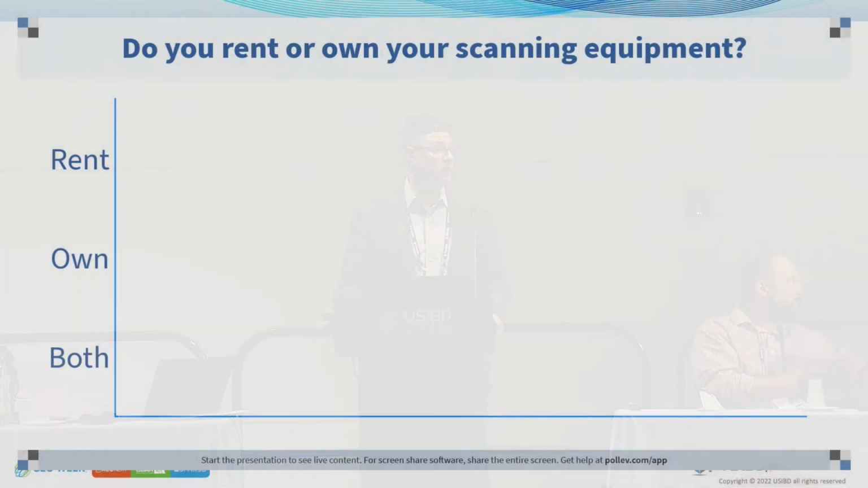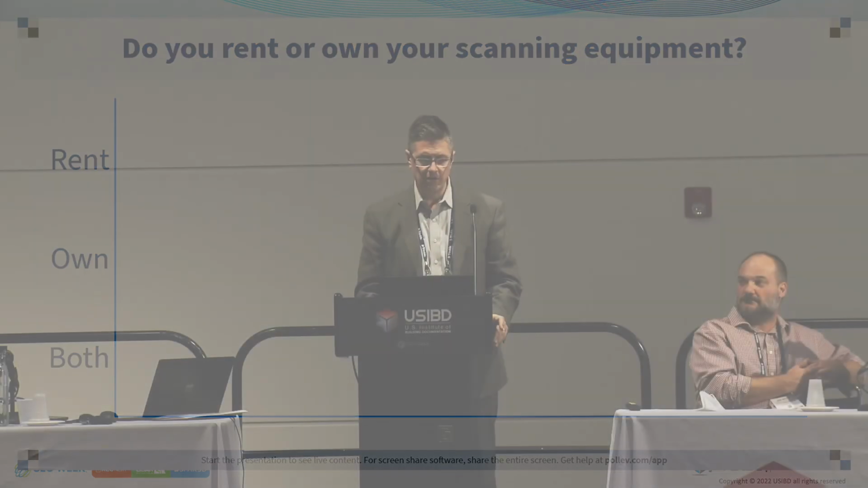Do you own or rent your own scanning equipment? How many people rent? Just a couple. Most of you guys own, I presume? For those that don't rent, why don't you rent?